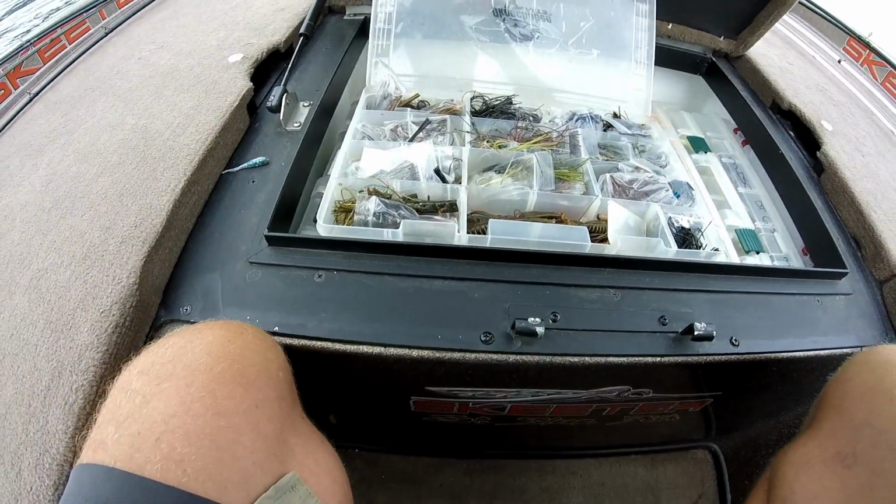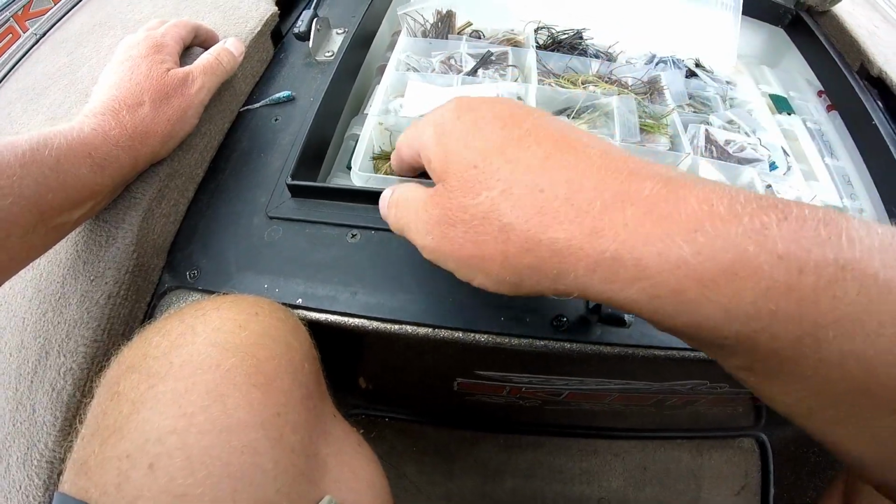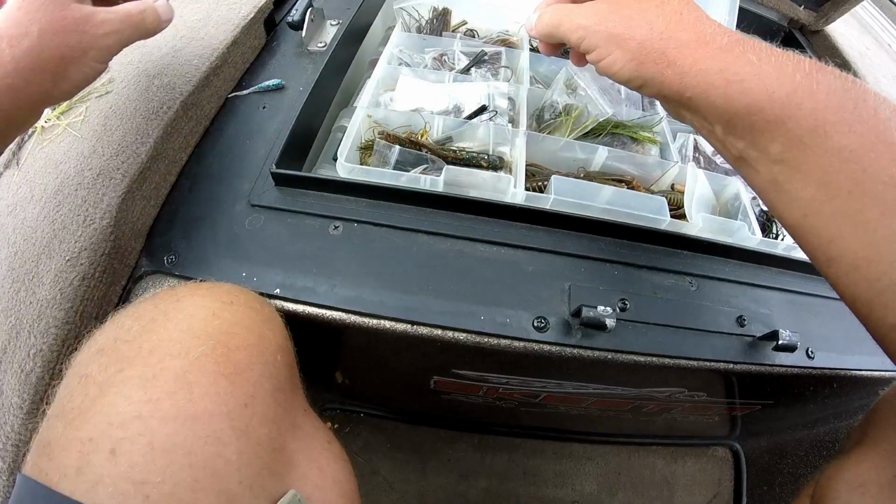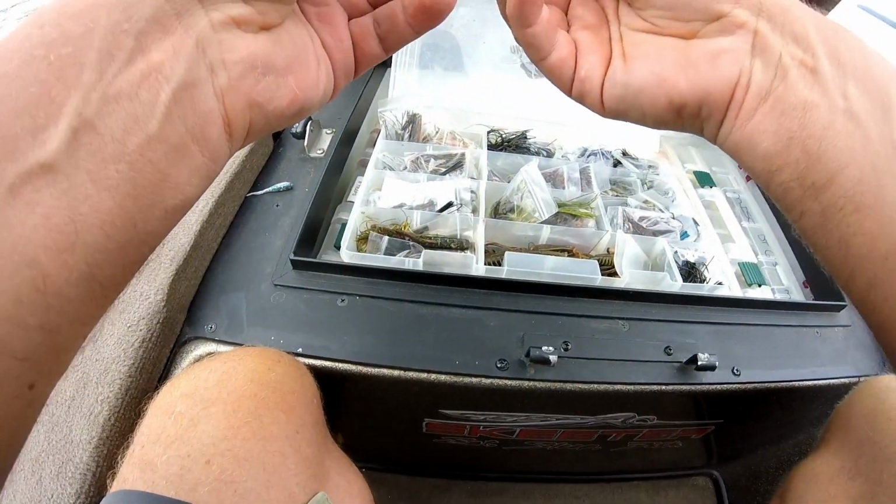Here on this spot that I have graphed and seen that it has fish on it, I'm making me up a football jig. I pour my own football jigs and usually make them up as I go based on what I think needs to be fished.